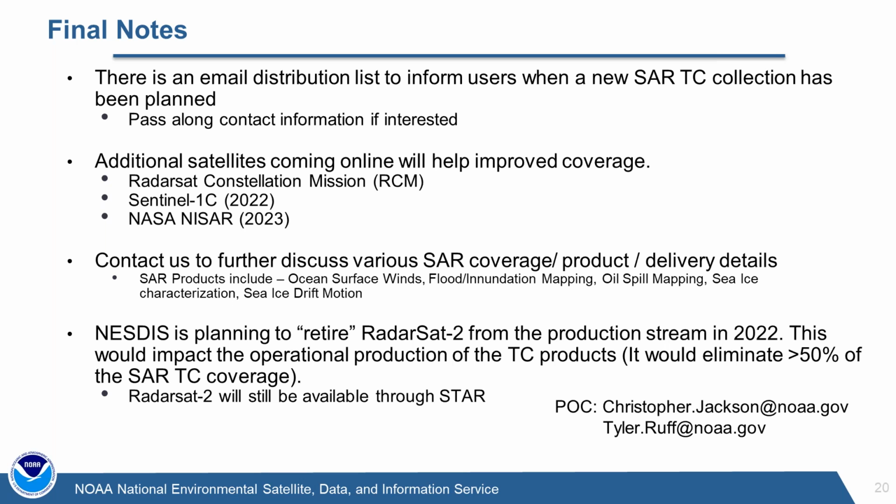And the only other thing, where I put this out here just for some advocacy purposes, is that the operational side of NESDIS, the OSPO side of the house, wants to retire RADARSAT-2 from the production stream. It's still going to be available through STAR, but if we want to institutionalize this, we need to get them to change this decision, because it's going to affect the amount of cyclones we can put through the actual system that's been deployed to OSPO.